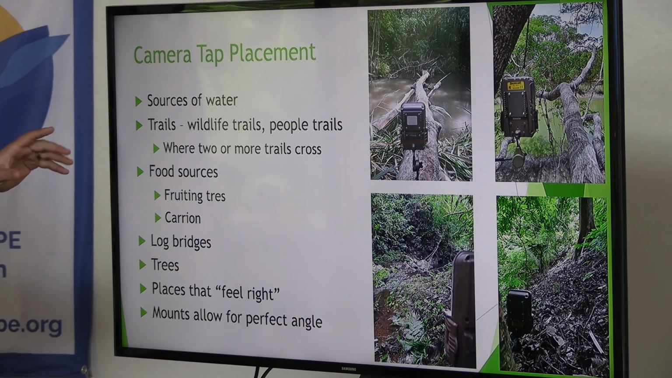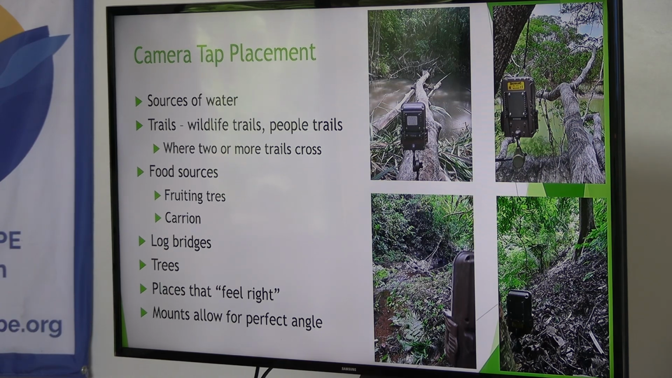Then I look for trails, both wildlife trails and regular old people trails. The larger the trail, generally you're going to get larger species because they're brave enough to be kind of out in the open. So on a trail you could drive a truck down, in the right habitat you'll get the large cats, you'll get pumas, jaguars, and dantas, things like that. Like wildlife trails, little ones that go through the underbrush, you'll start to get smaller species that want to be covered all the time. Those aren't hard and fast rules, but it's just generally what happens.